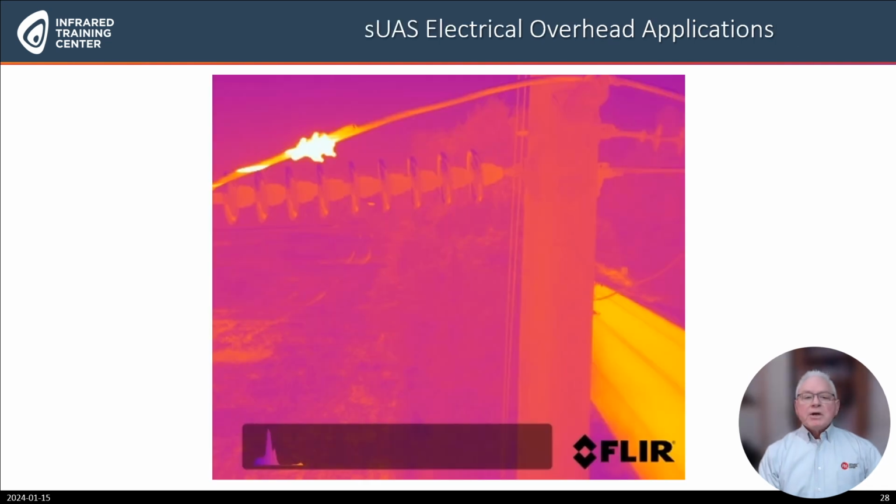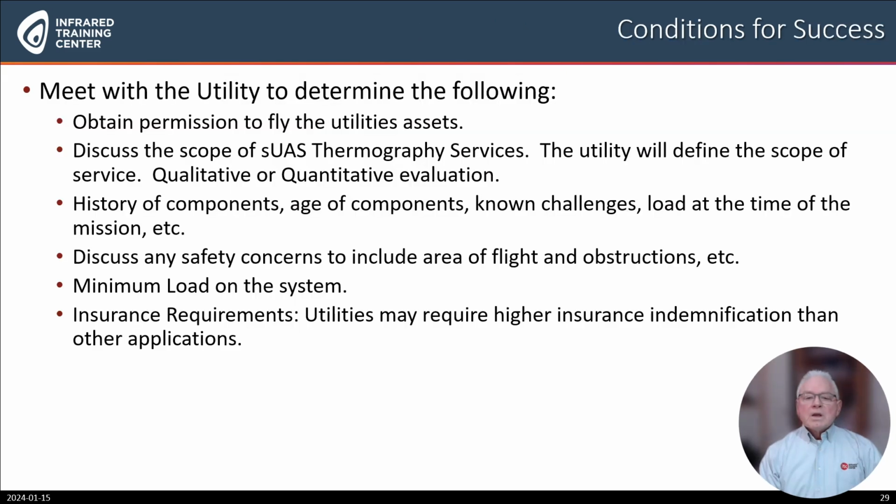Our next application is sUAS electrical overhead thermography surveys. These surveys provide access to components that are not accessible from the ground, providing a more detailed inspection. Following are some conditions for success. Meet with the utility to determine the following. Obtain permission to fly the utility's assets. Discuss the scope of sUAS thermography services.